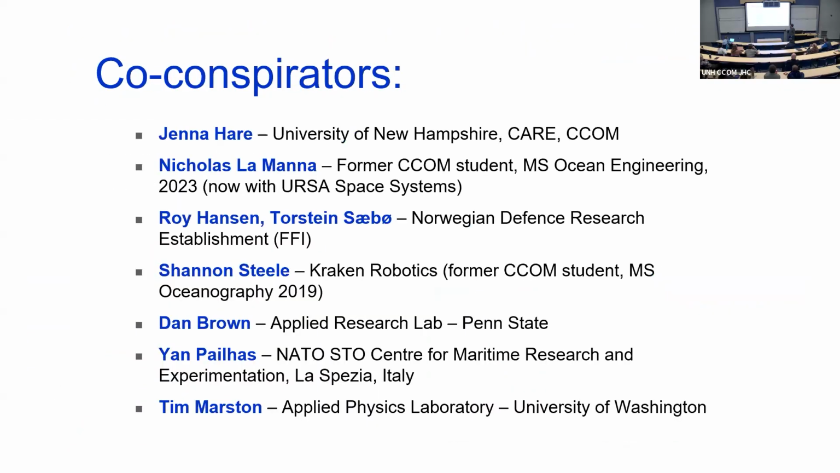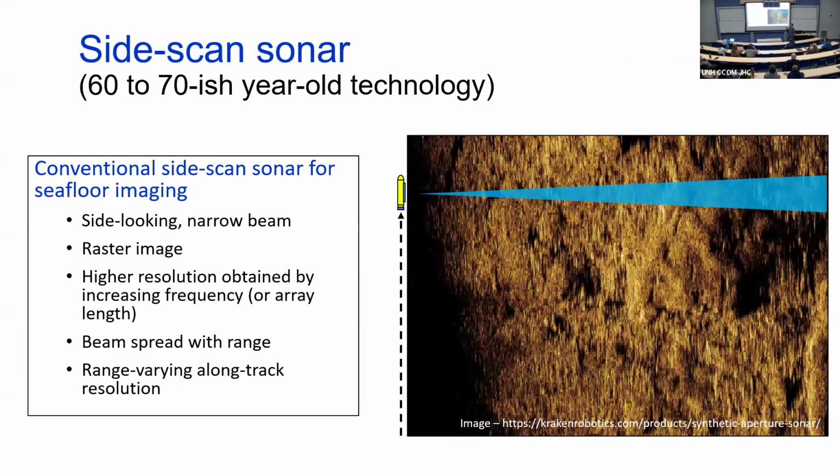All right. So I'm going to give you 2 slides. One is side scan. So this is the old technology for making images of the seafloor. You might know this, but it works by making sort of raster images of the seafloor by pinging a nice narrow beam, moving a little bit, either towed or on a vehicle, pinging, collecting that scatter data, and you form an image that looks something like this.